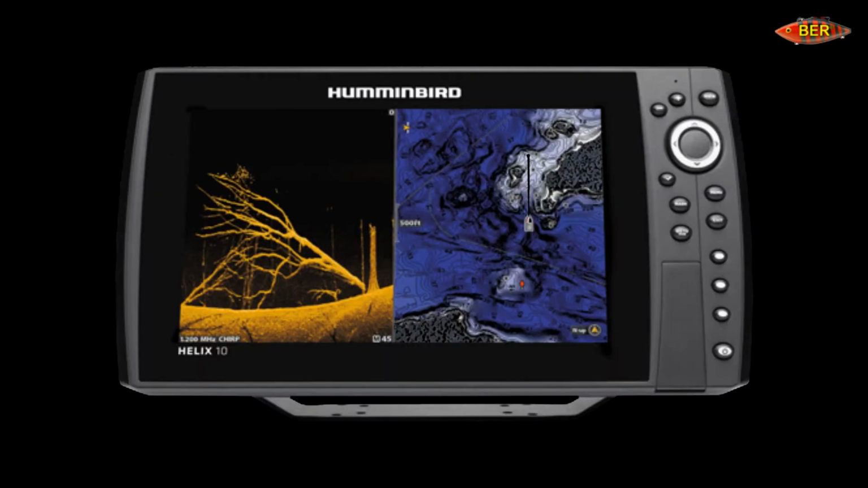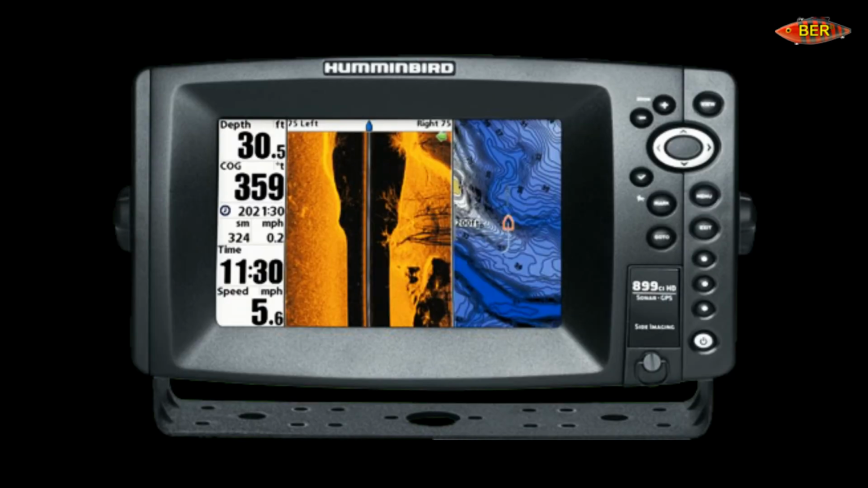The Humminbird units you'll need will be a Helix 7 up. I looked on Humminbird's website and they didn't show a Helix 5 able to do recordings. So I would say a Helix 7, a Helix 9, a Helix 10, and a Helix 12. The Megascan to me does the better imaging, but you can get by with the standard unit. You can also do it with the old core units, which is the 800 series, the 900 series, and the 1100 series of the Humminbirds.